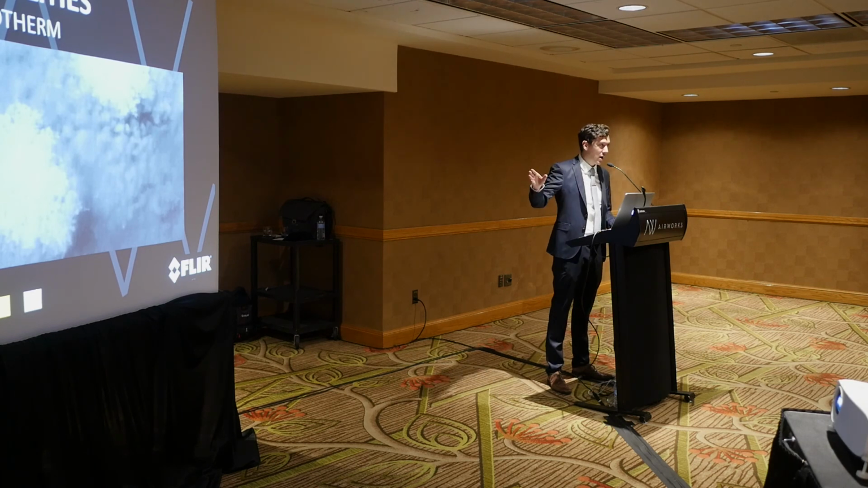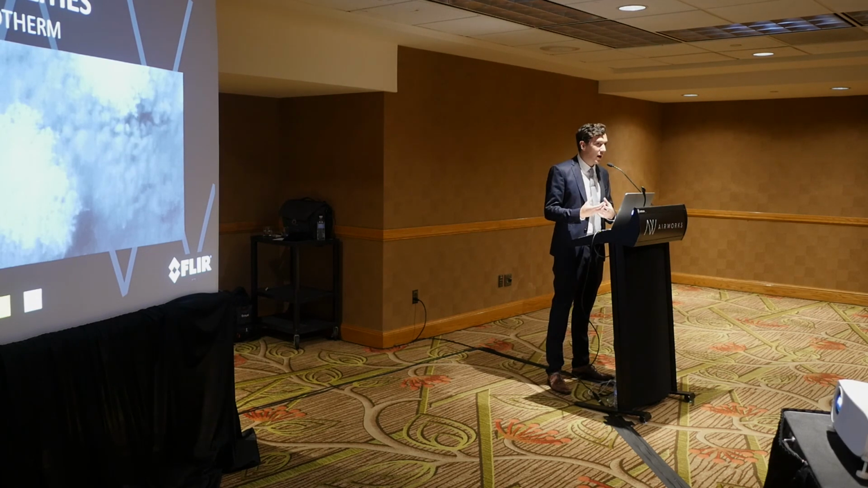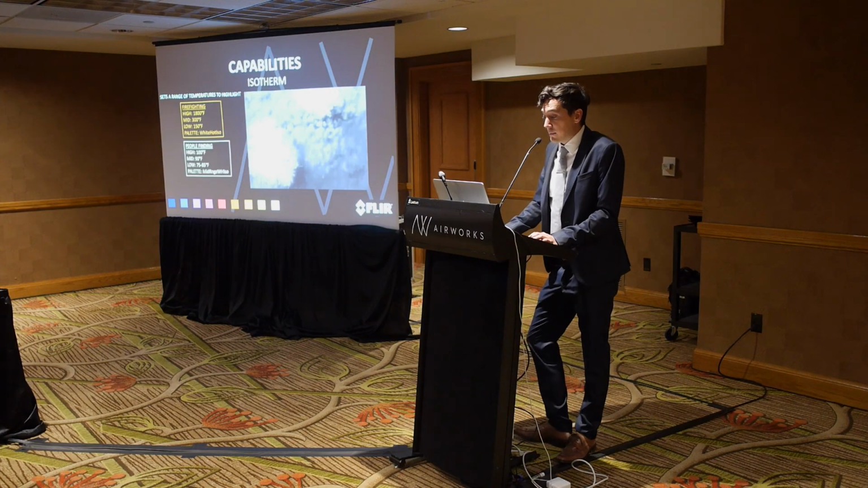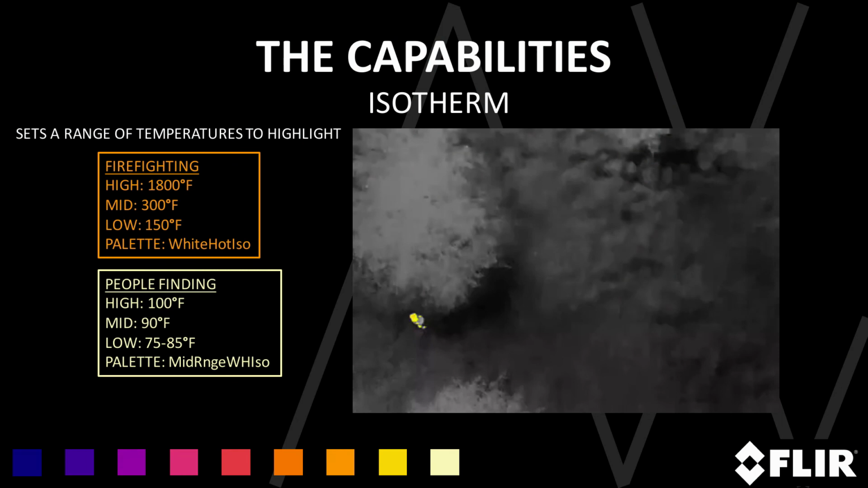When you're using the white hot ISO palette, it'll be showing red. But if you start seeing areas of pink, that could mean that there's a hazardous material that's fueling the fire, and this is something where you should be responding as a hazmat case or mission. When it comes to finding people, you should be setting the high at 100 degrees Fahrenheit, the mid at 90 degrees Fahrenheit,